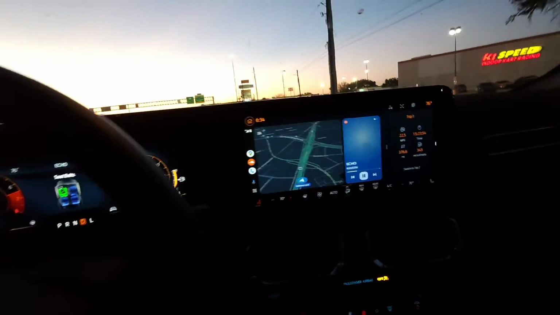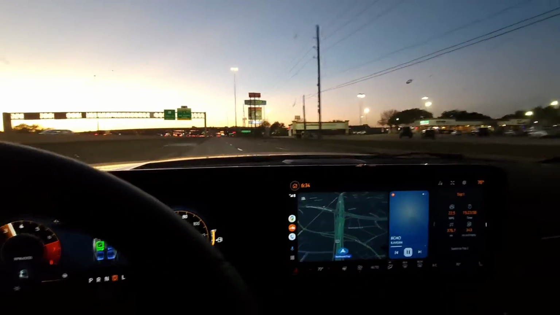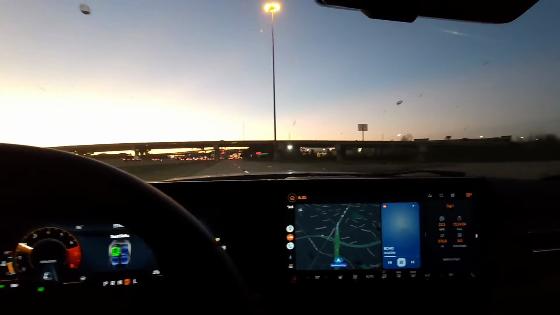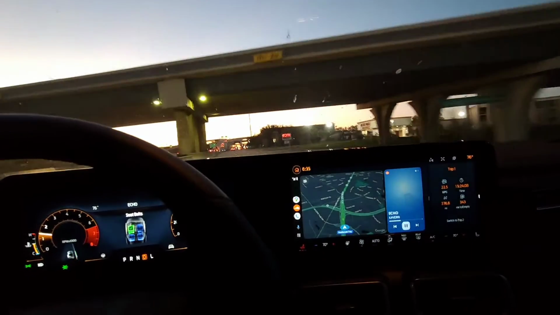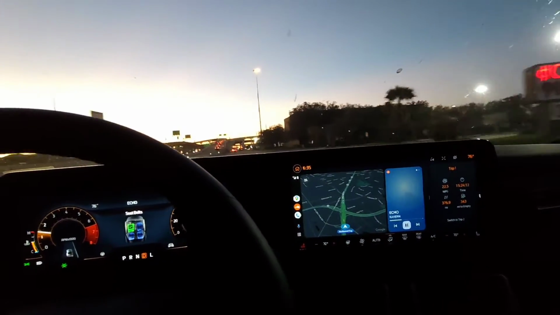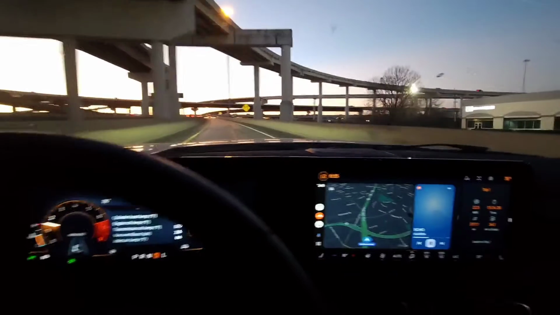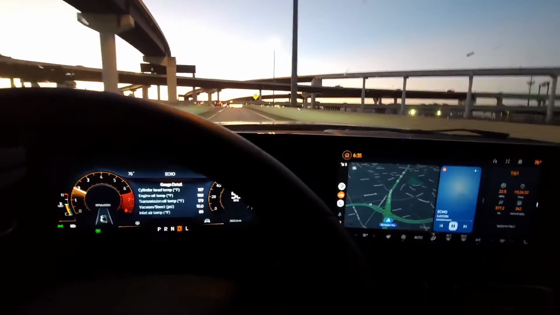It's a really deep, satisfying sound, and even though it's an inline 4 turbo, it will get up to speed, and you have to be pretty mindful of how fast you're going. All right, I'm about to merge onto the freeway traffic, so I'm going to pause the video real quick.